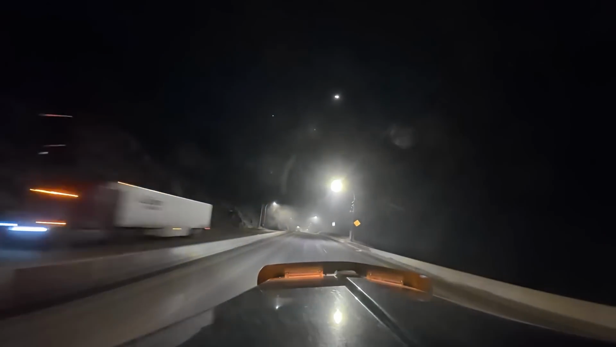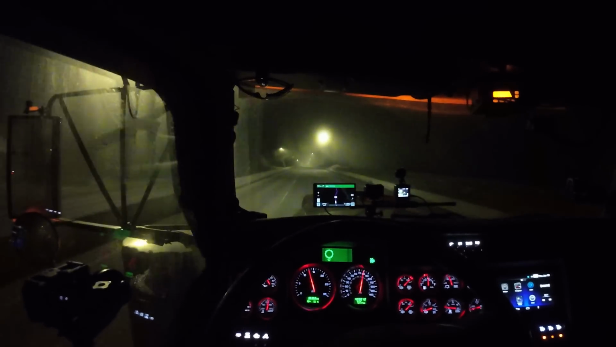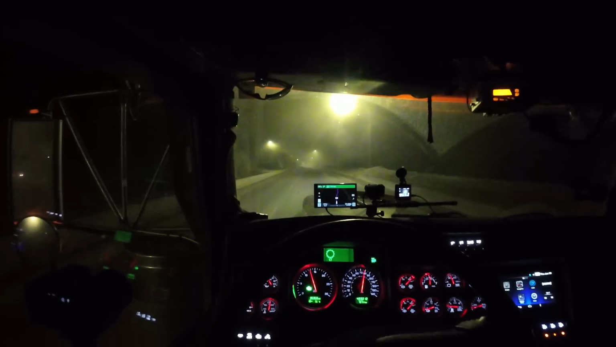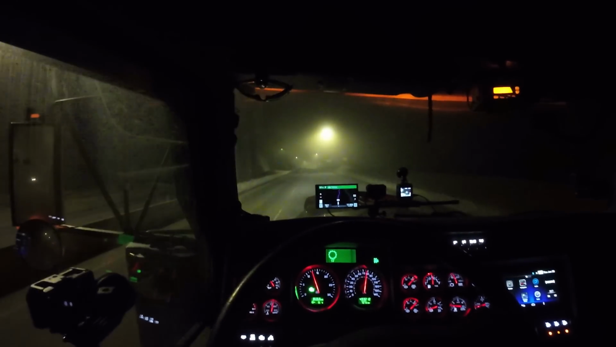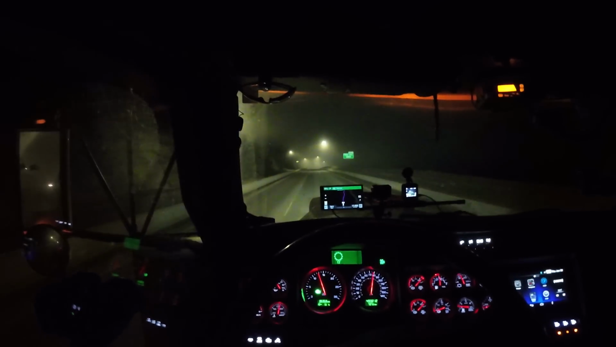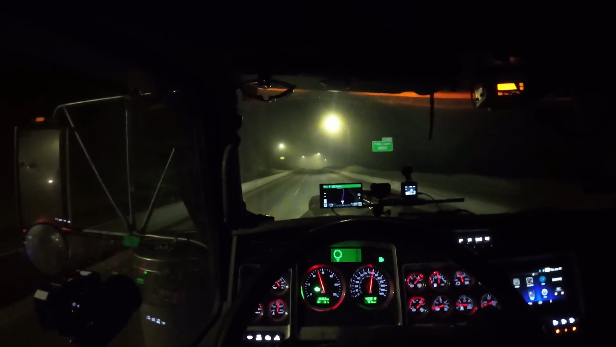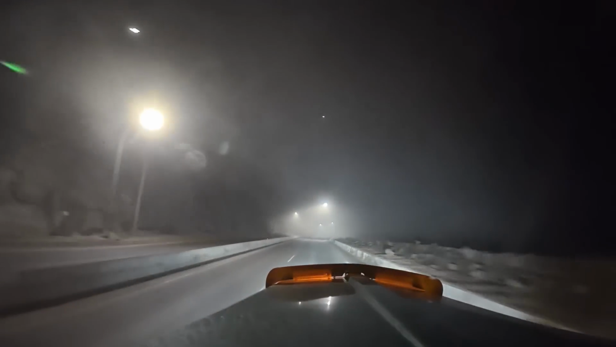And then I crossed on the ferry. Got to the loading location here. We're in Langley. That's kind of cool, the waves of fog. That's really neat. I like the fog like that. That's cool.